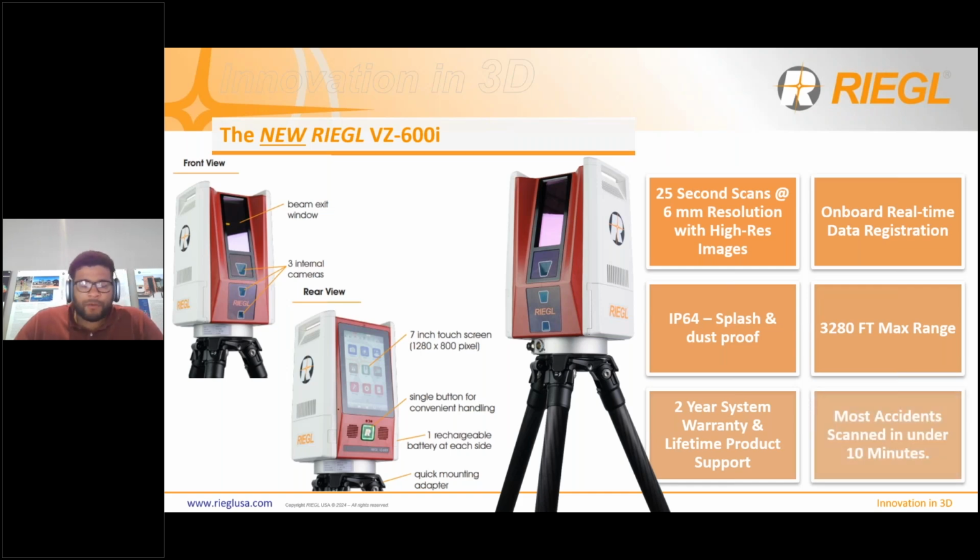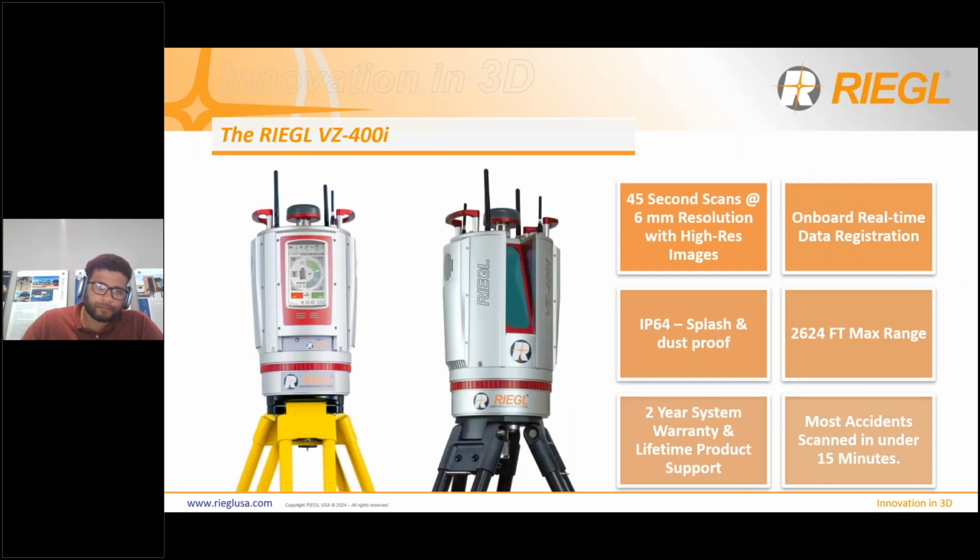Then just to include a real world metric here, most accidents from our forensic users currently, they scan them in about 10 minutes. Most 2-car accidents, they'll scan those in about 10 minutes. So the predecessor to the VZ600i is what's coming up next, which is the VZ400i.